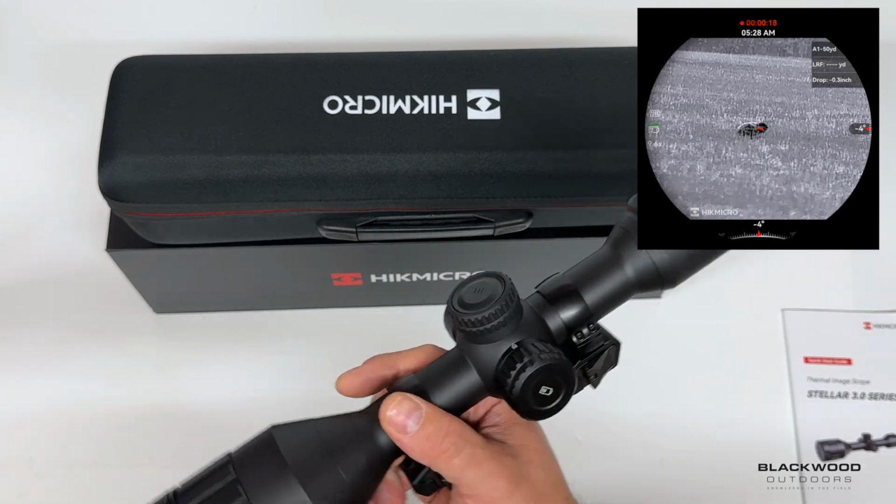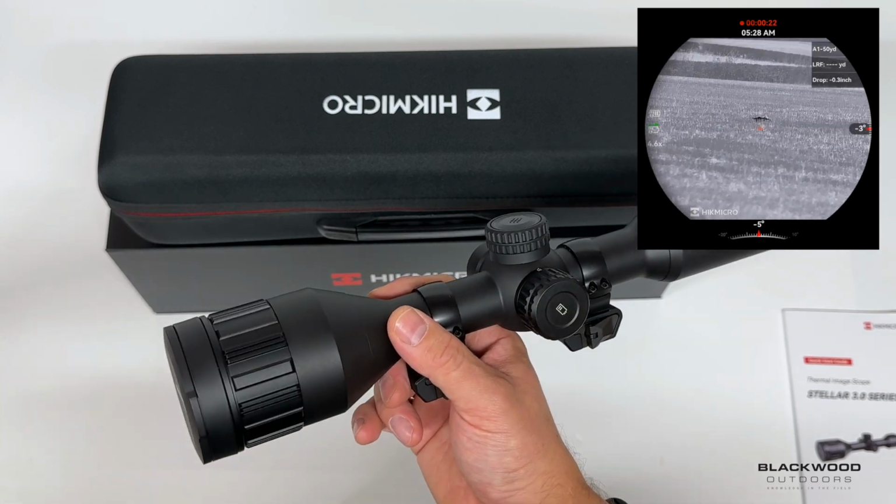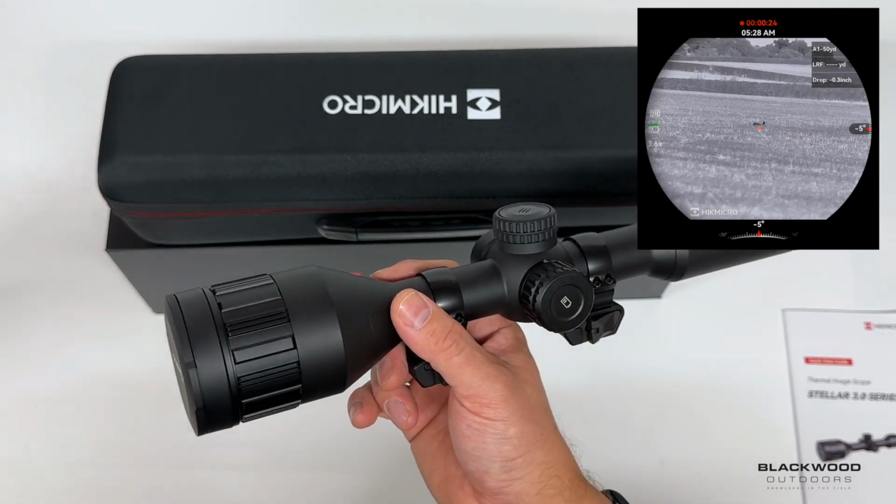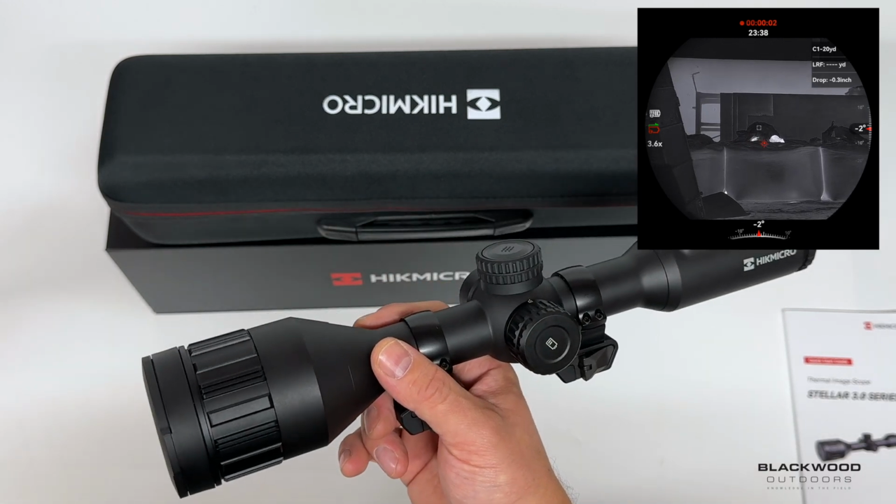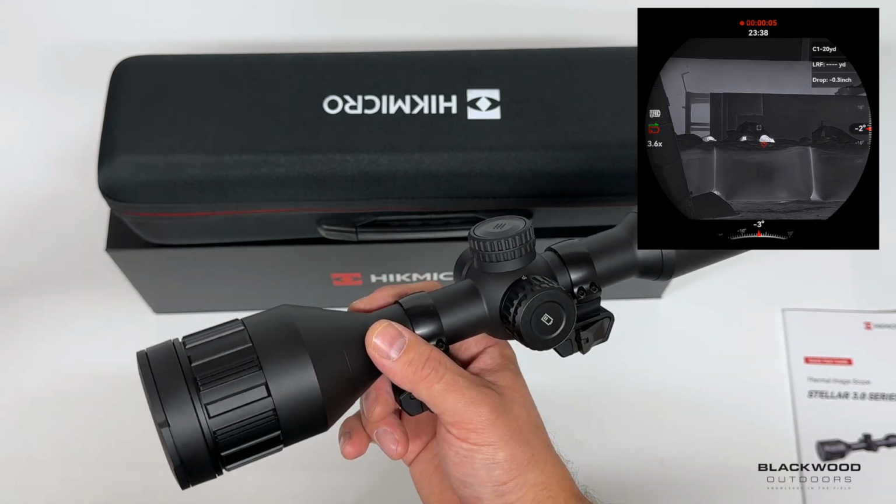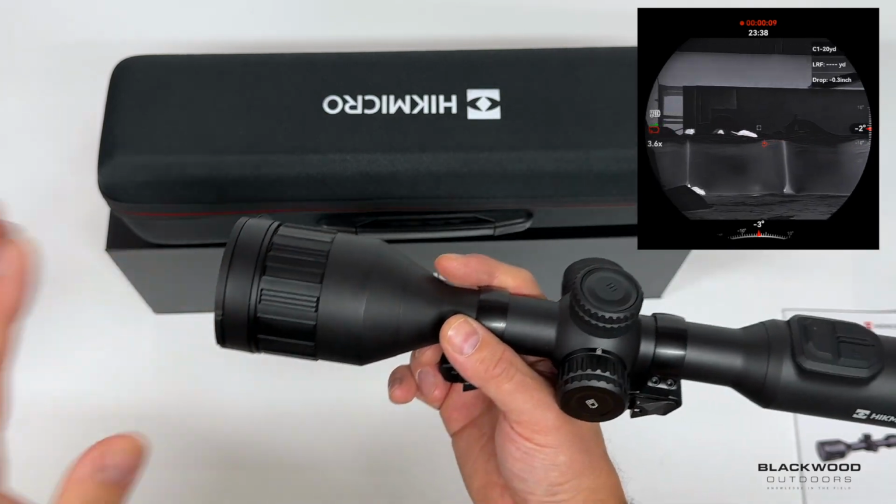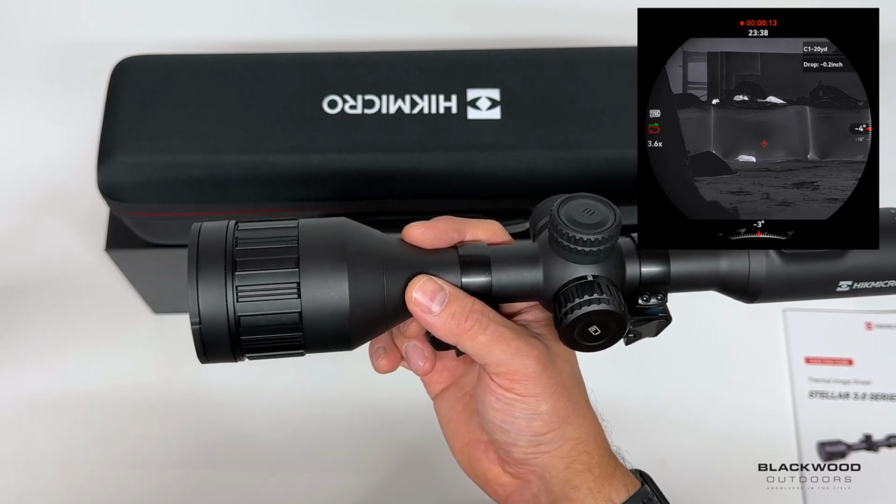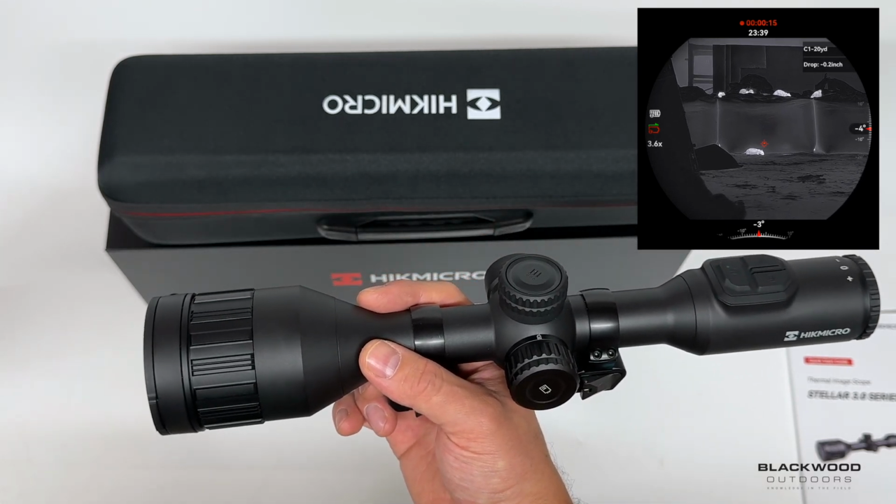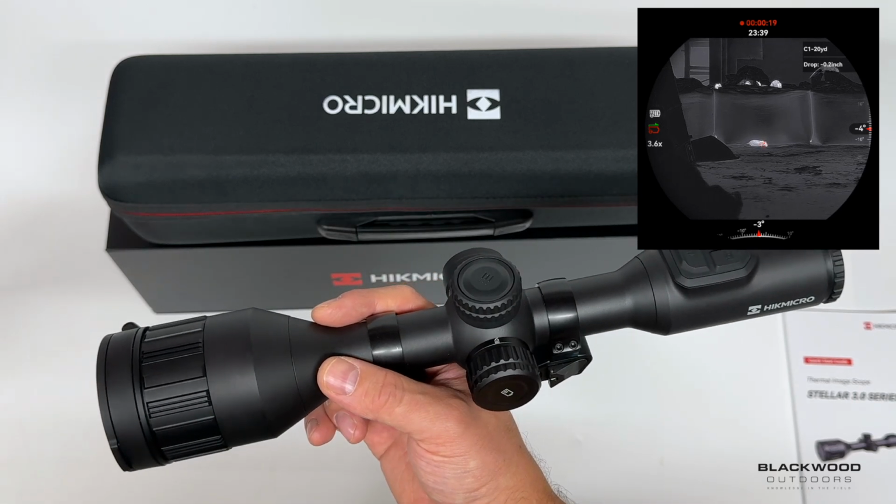Like I say, it's running Image Pro 2, so that's giving you more detail in your targets and the overall scene detail. It pulls out finer details, heat signatures and backgrounds better. It is a nice image, and like I say, it does look really big. It does have Zoom Pro on this model. I personally would not use Zoom Pro. I don't like it. The edge detail is lost on the unit. It's sort of cartoony, so I'll leave Zoom Pro off totally.